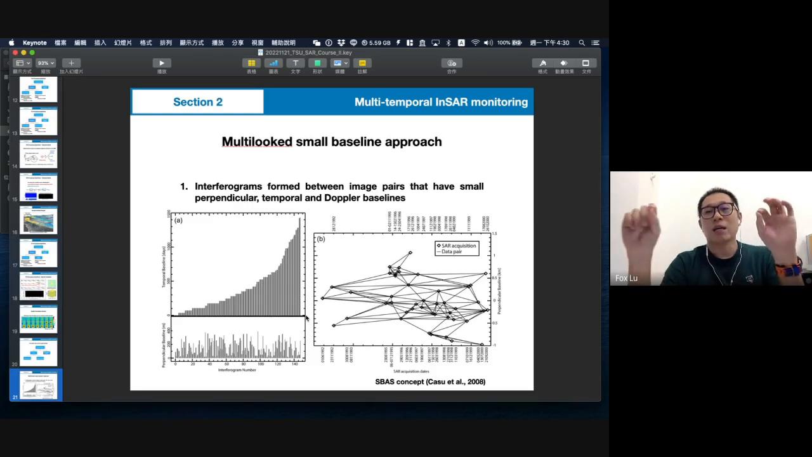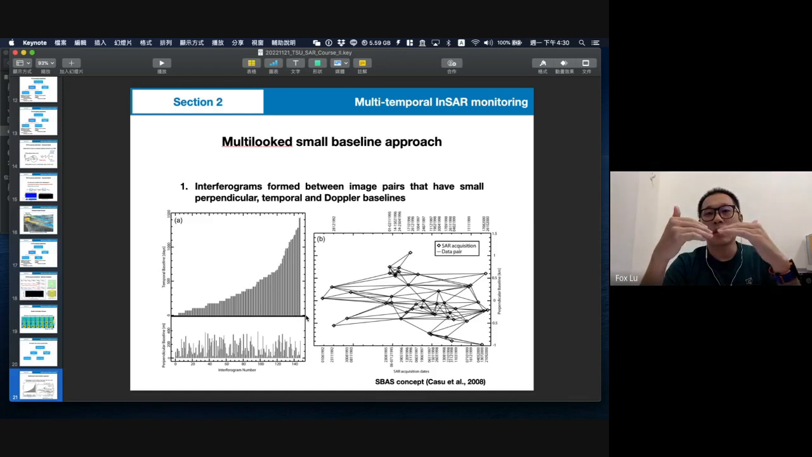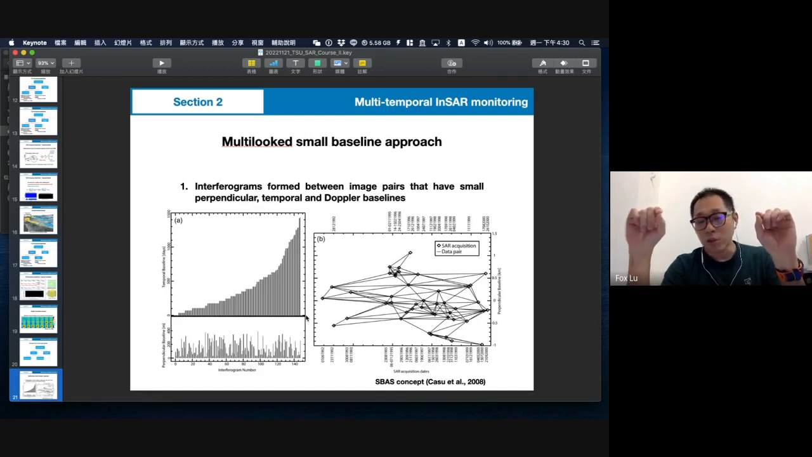They just have some temporal decorrelation problem, and this helps us get more similar signal if the two images are not affected by temporal decorrelation.